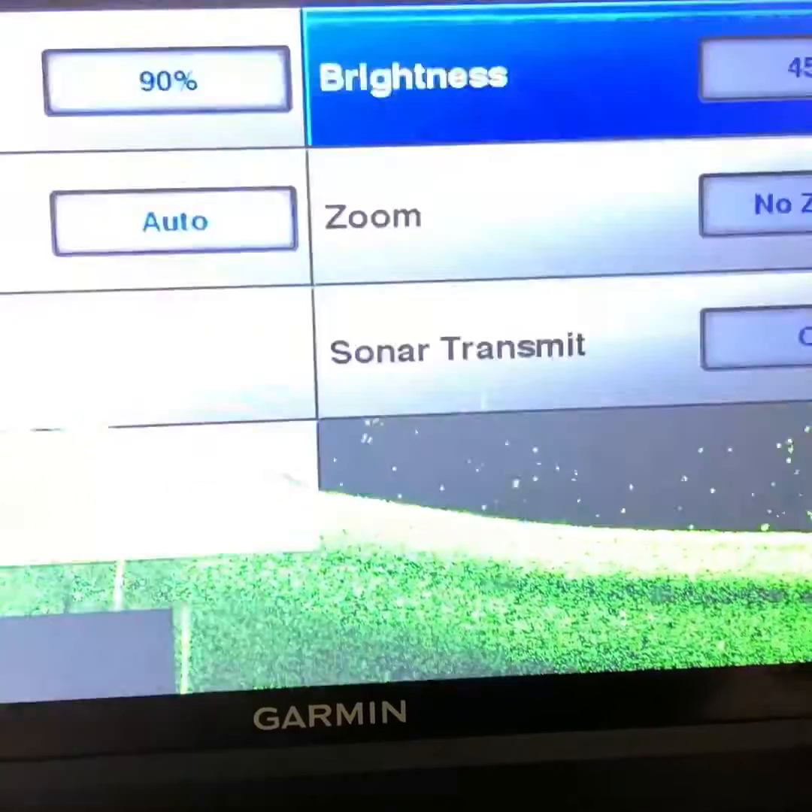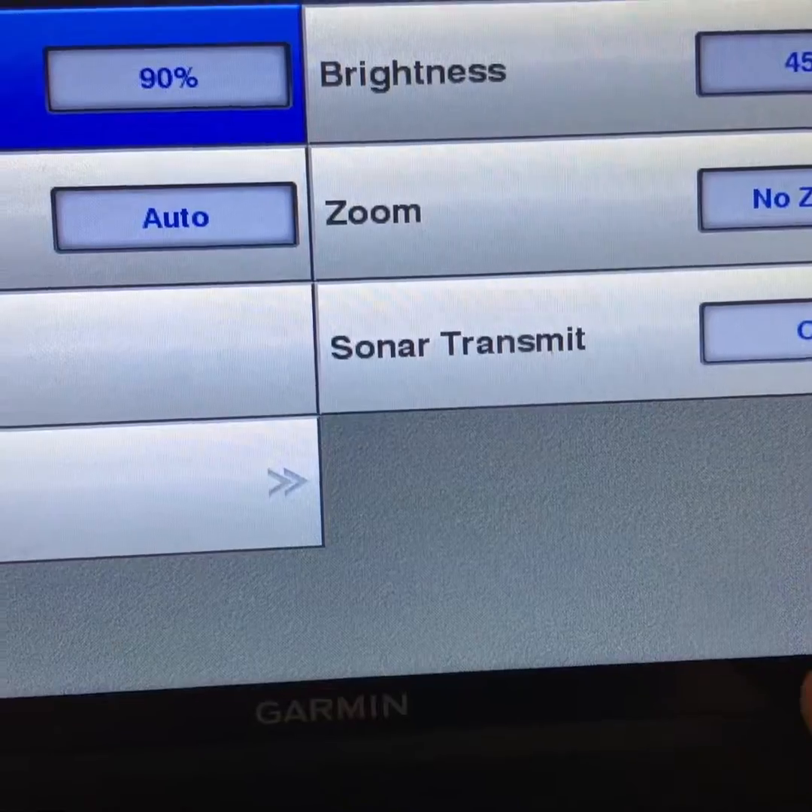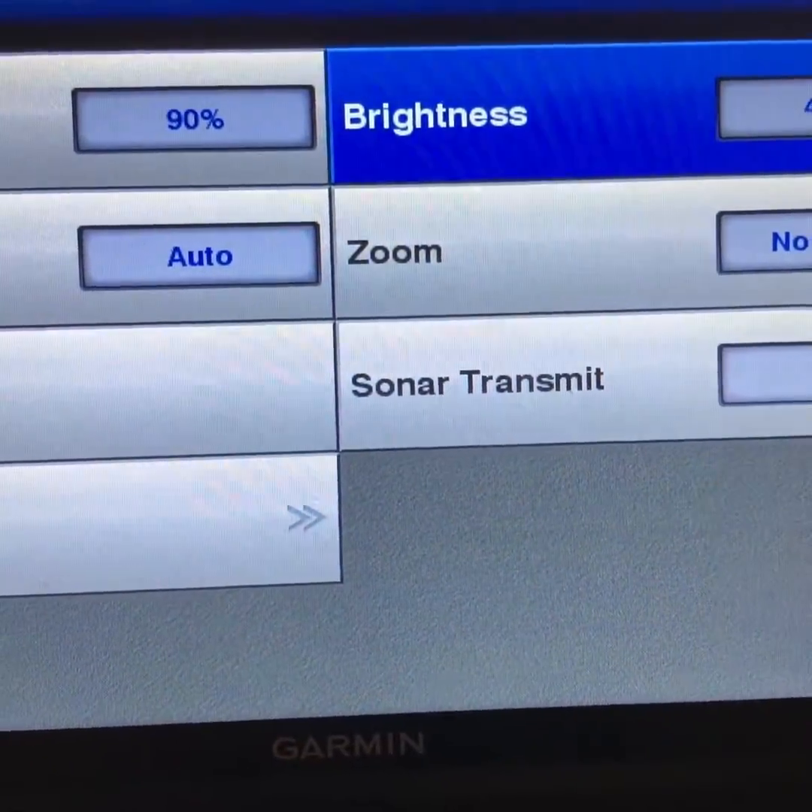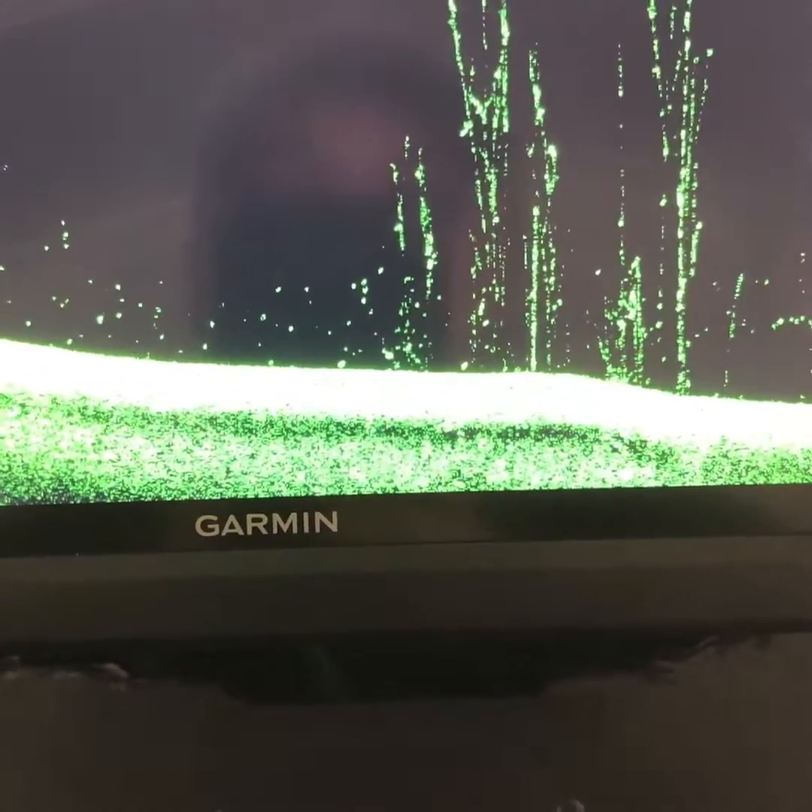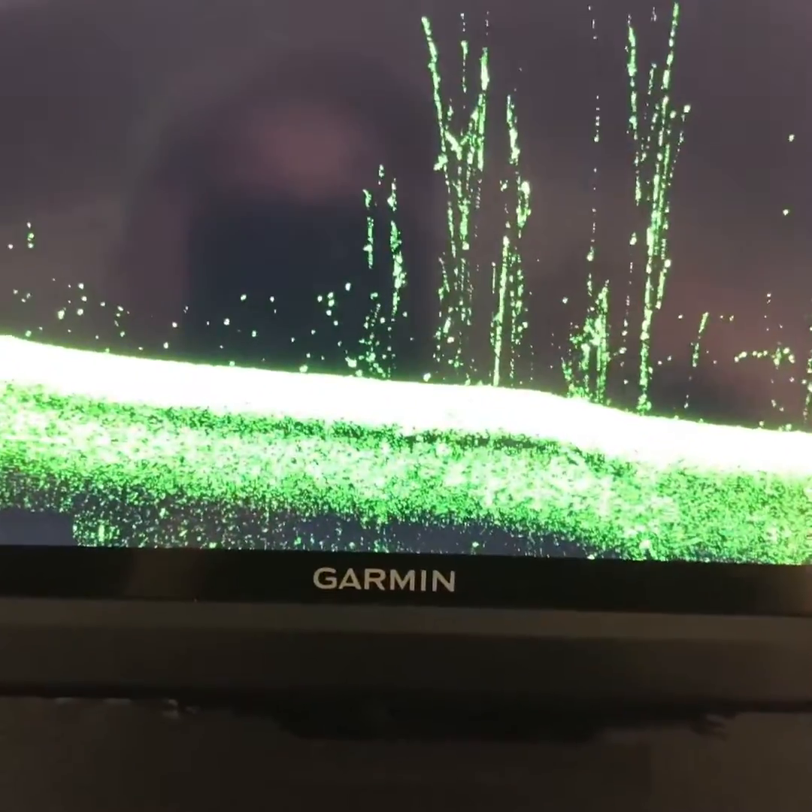So basically, when you're setting up your down view sonar, you want to work your contrast, you want to work your brightness, and I do the same thing with down view that I do with 2D. I never change the range. I just keep that range on auto. And that's how you get the best return out of your graph. Certain situations you have to adjust it more.